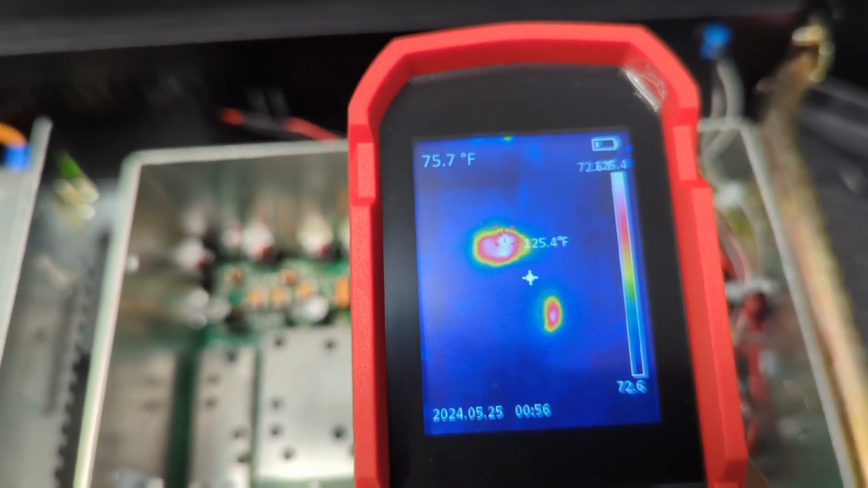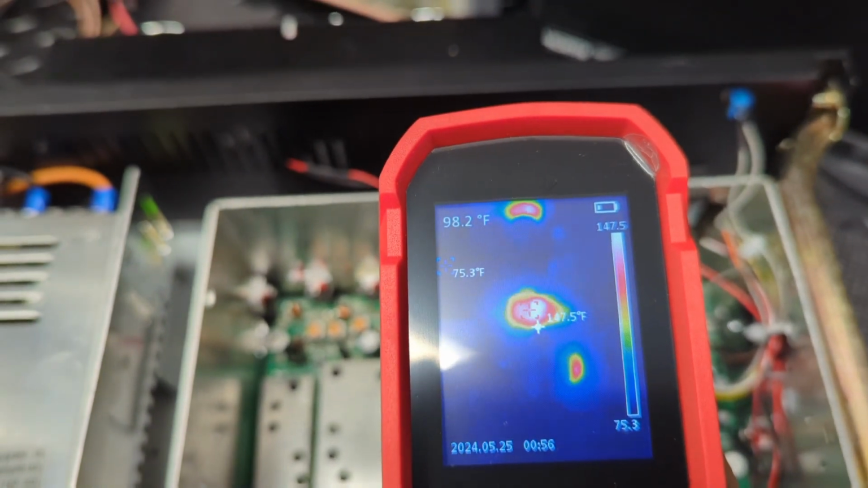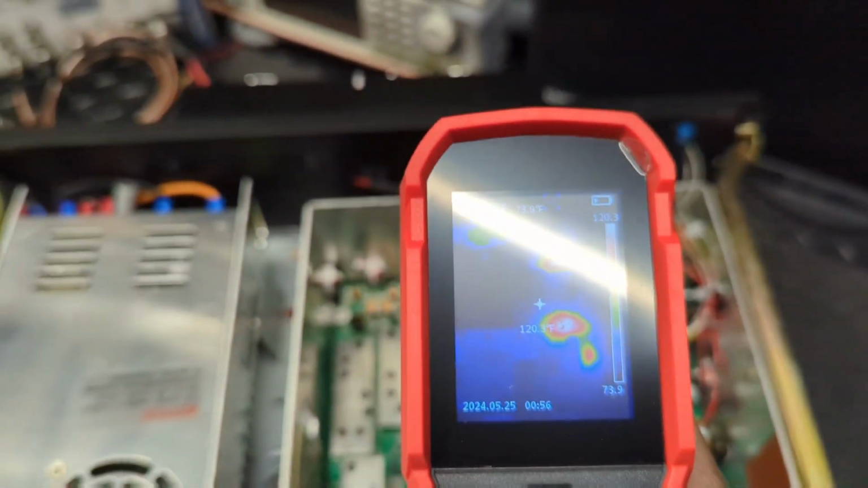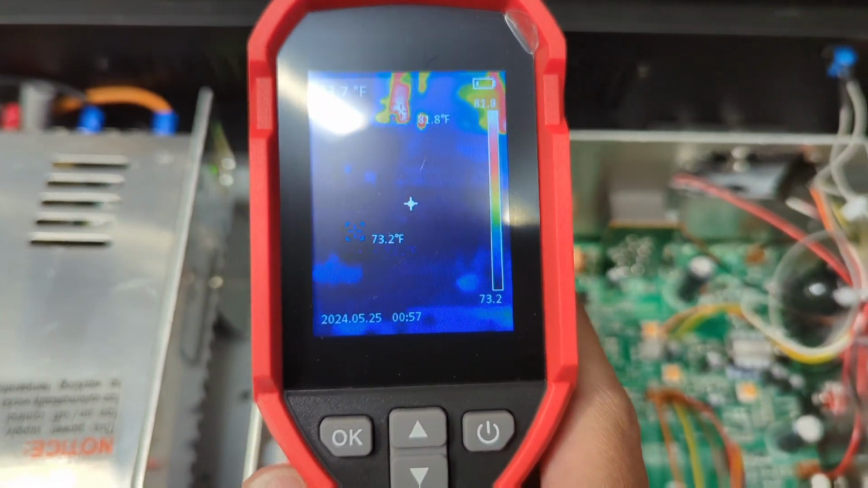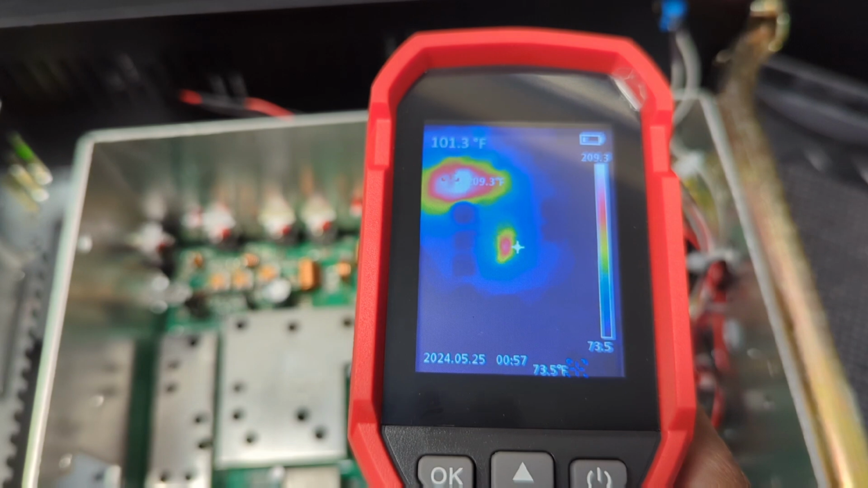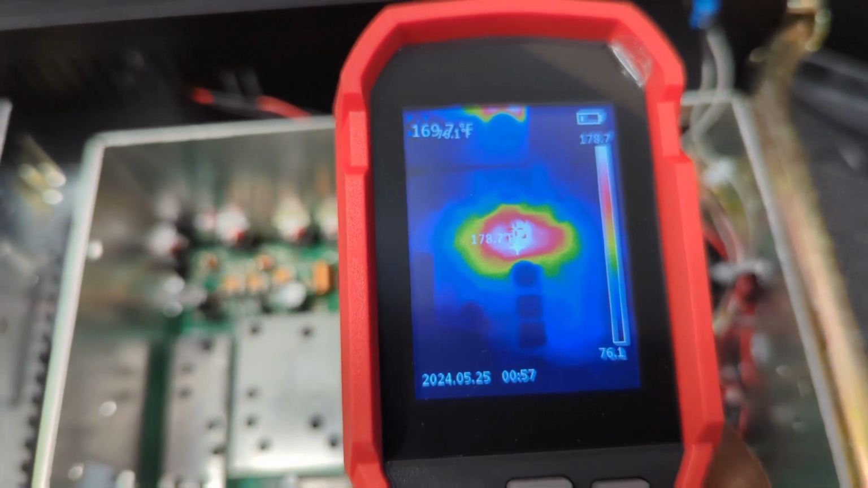I mean, right away, it just lights up that spot there. So we know that's our culprit, right? We don't see anything else hot lighting up like that. That is a hot spot for sure. Finals look good over there. But you see the cans, and right above the cans, a little bit of a hot spot right there as well. I'm not sure what that's about. I'm going to turn that back off now. Oh boy, yeah, that's over 200 there.